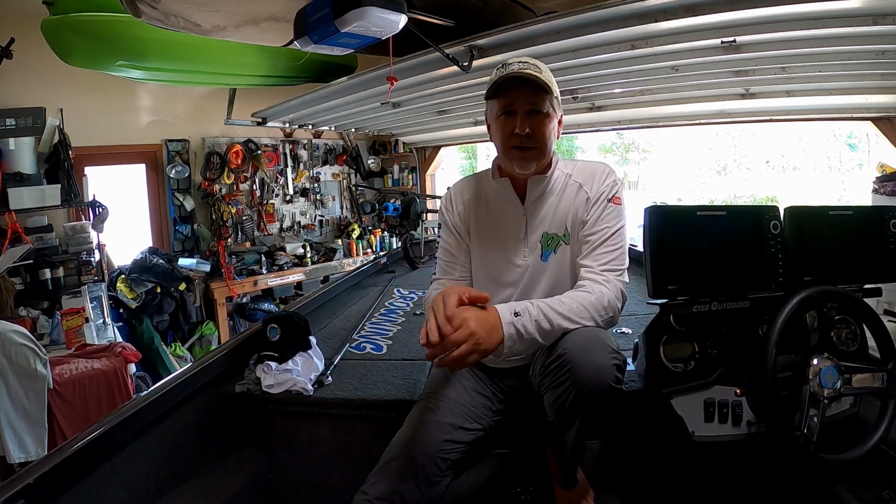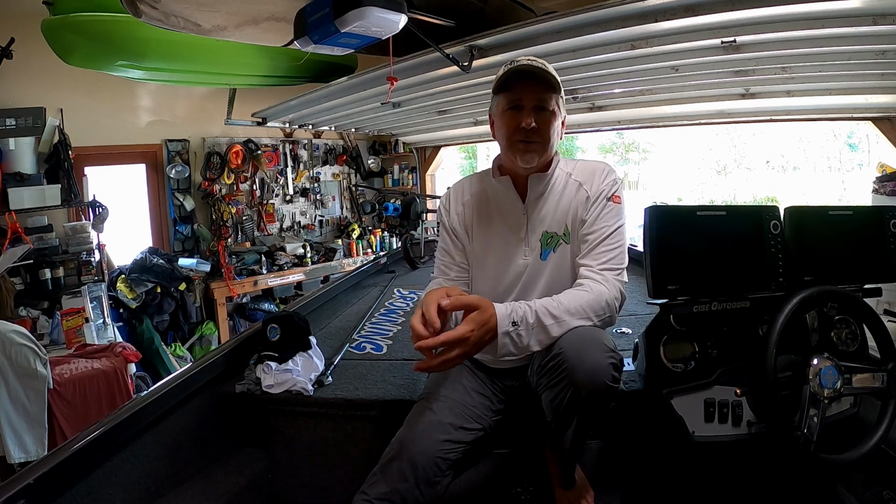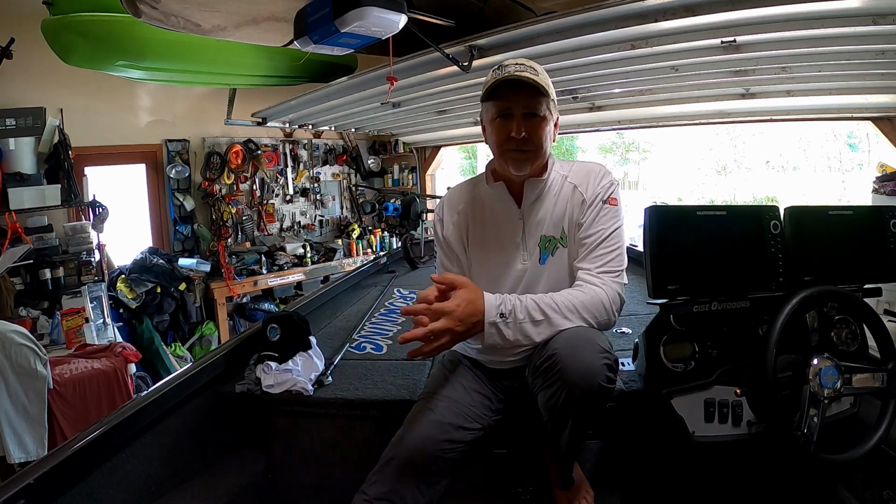And another little trick I do that you guys might try is I tilt my engine up. When I'm looking for fish, I've got my jack plate up halfway and I've got my motor tilted up halfway, and I'm blowing that prop wash and all those bubbles up towards the surface and not down through the middle of the fish I'm looking for.